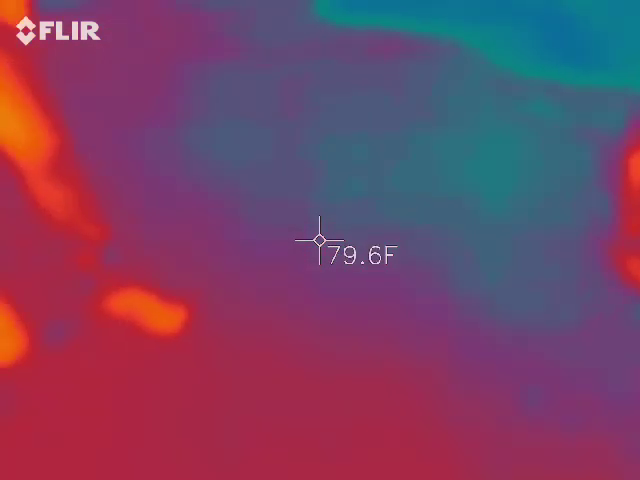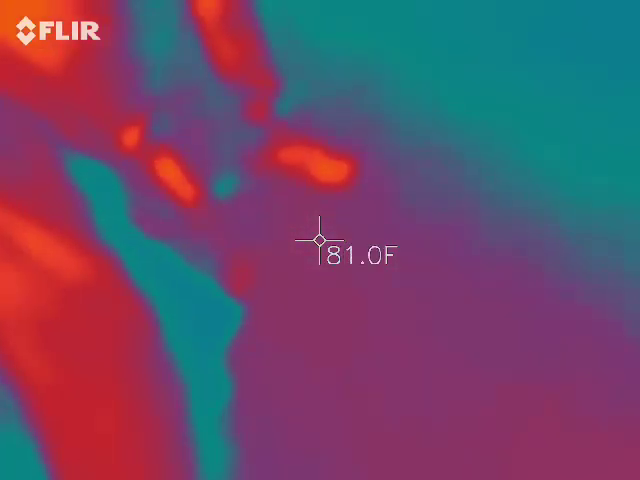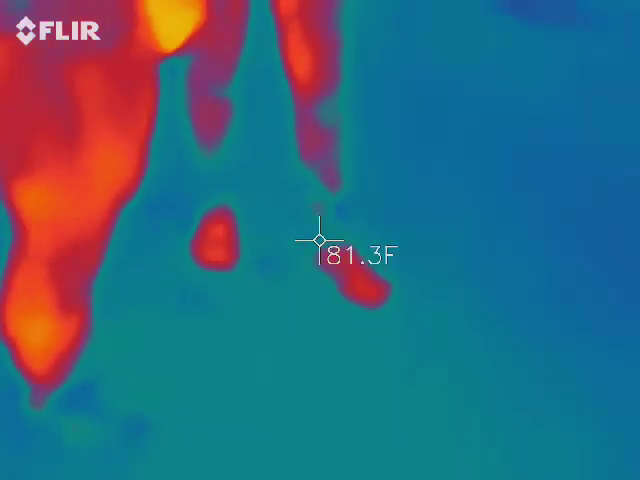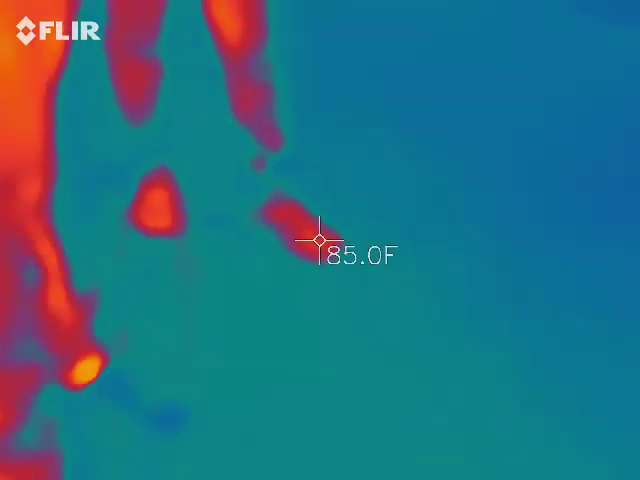Okay, so this is a hot spot. You're walking on a sewer, so you shouldn't have anything. Honestly, it shouldn't be measuring anything in this air. I did get the word messed up.